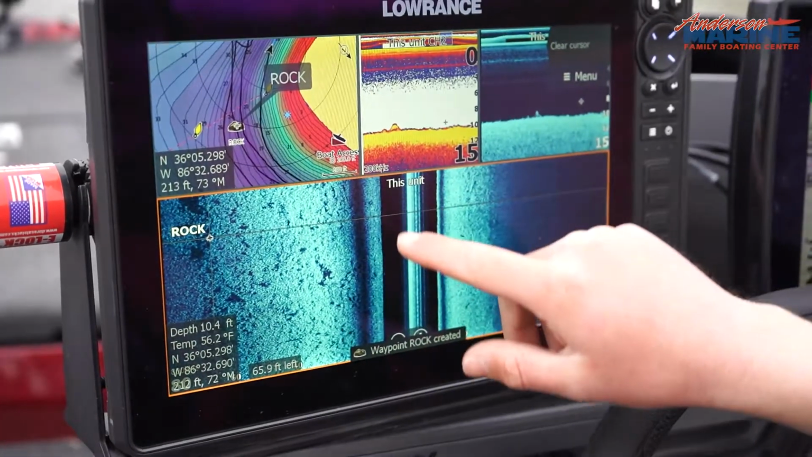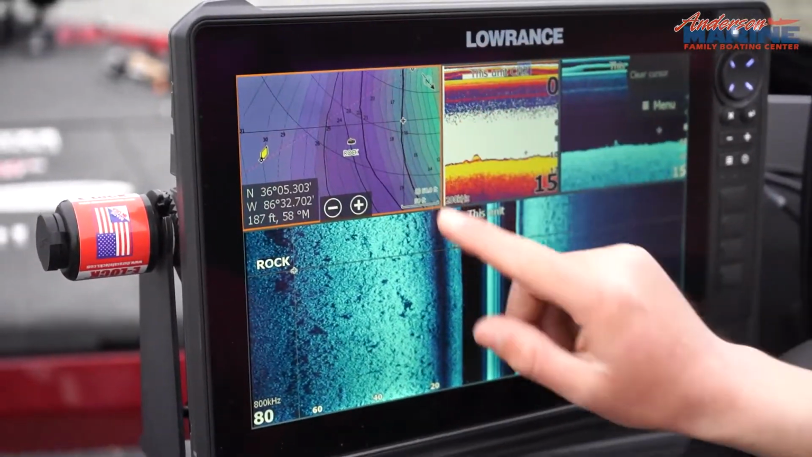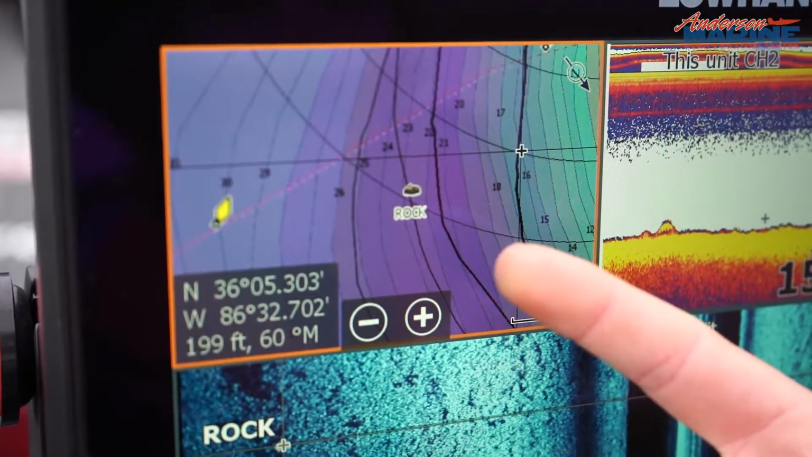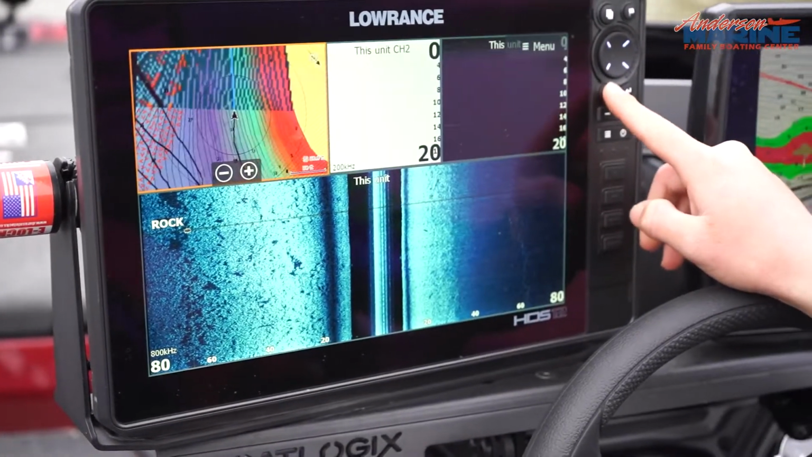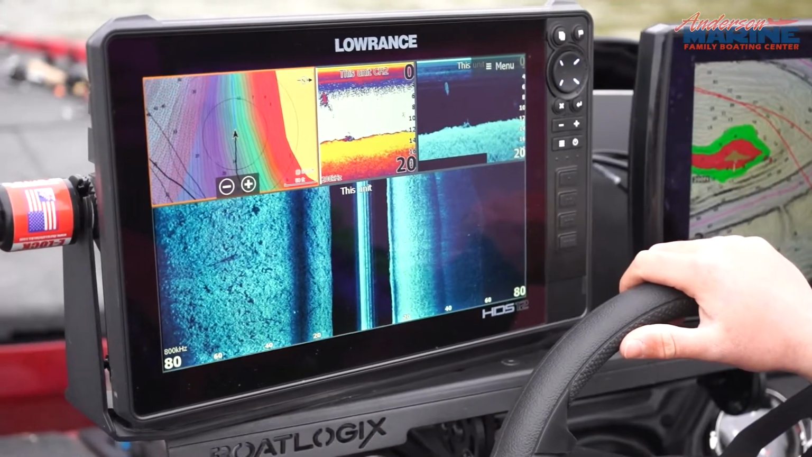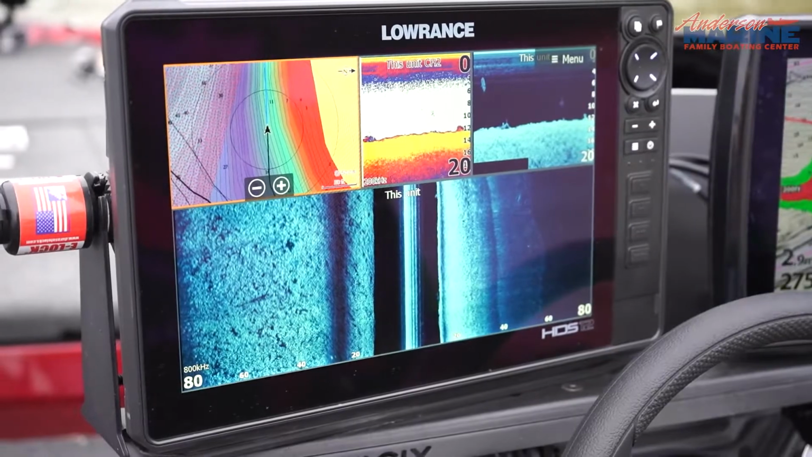Then what you see as we come up here on our map, we can see there's rocks right there. And then you can come back and fish those rocks. That makes it really awesome and just easy to come back and see what you've been on and where stuff is. And that's just a really cool feature that these new graphs have.